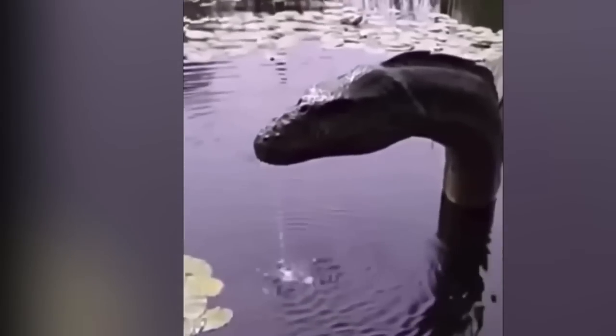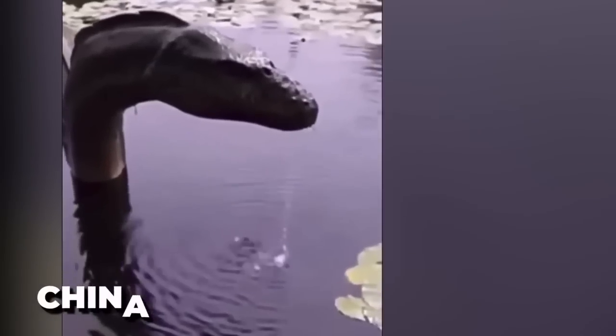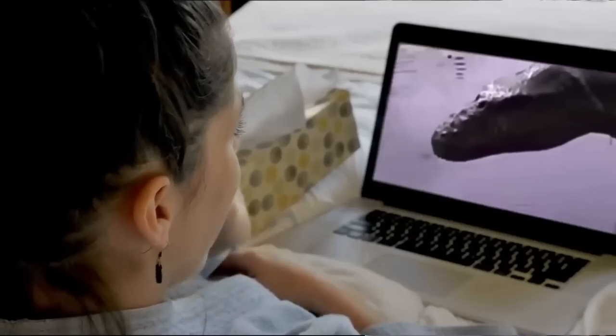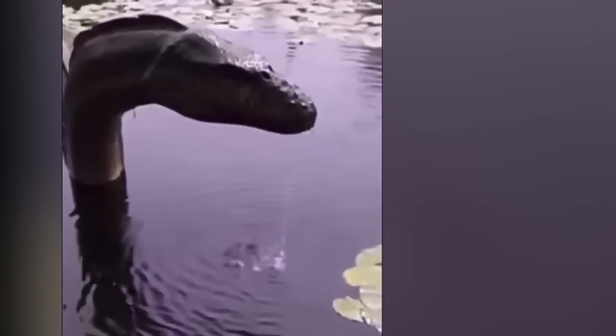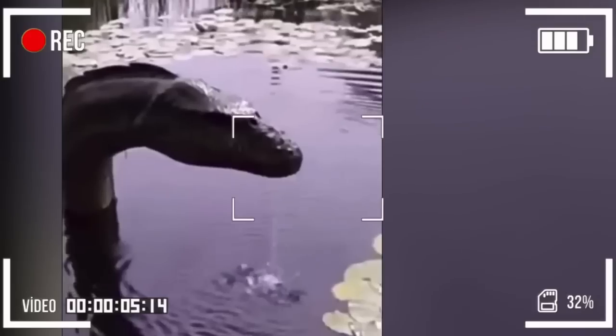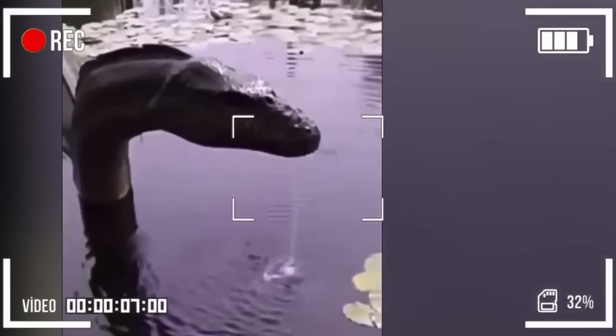Just the head out of the water, standing straight, not even moving an inch, and water dripping from its mouth. This is a creature which was caught on camera somewhere in China. As soon as the video hit the internet, people started claiming it was a sea dragon. But the question is, is it really? Or is it just a fountain more than half inside the water? Let us know if you know anything about it.